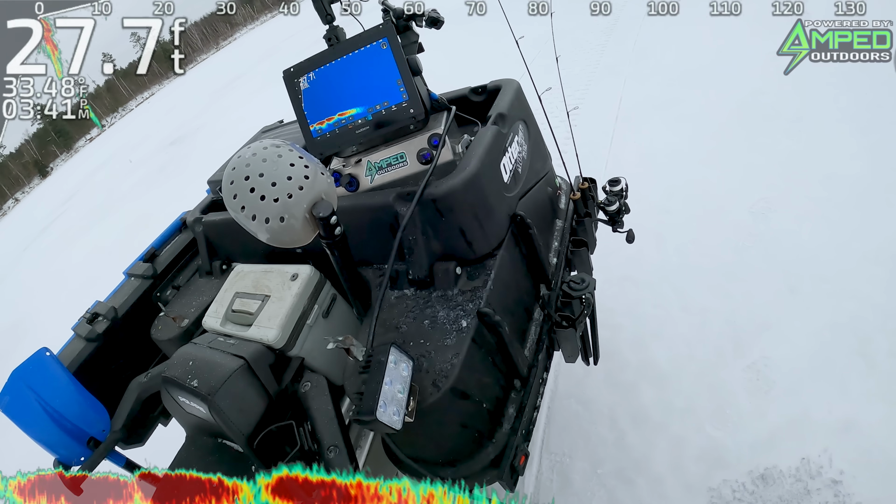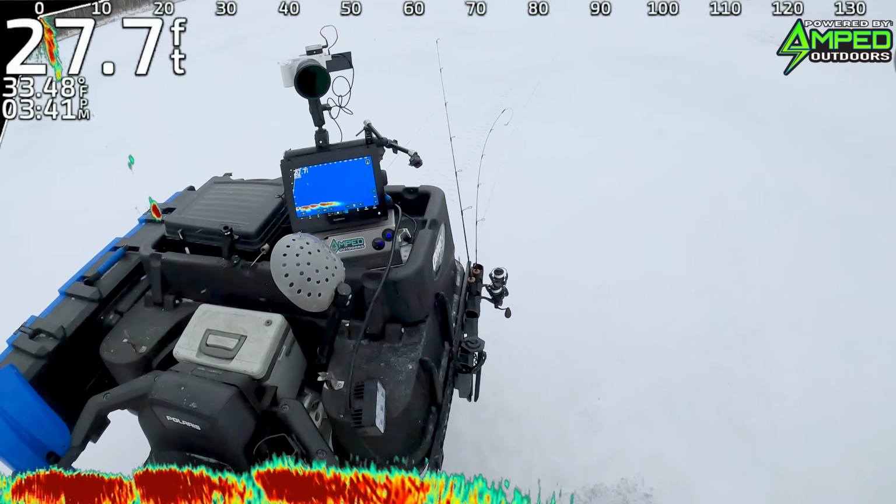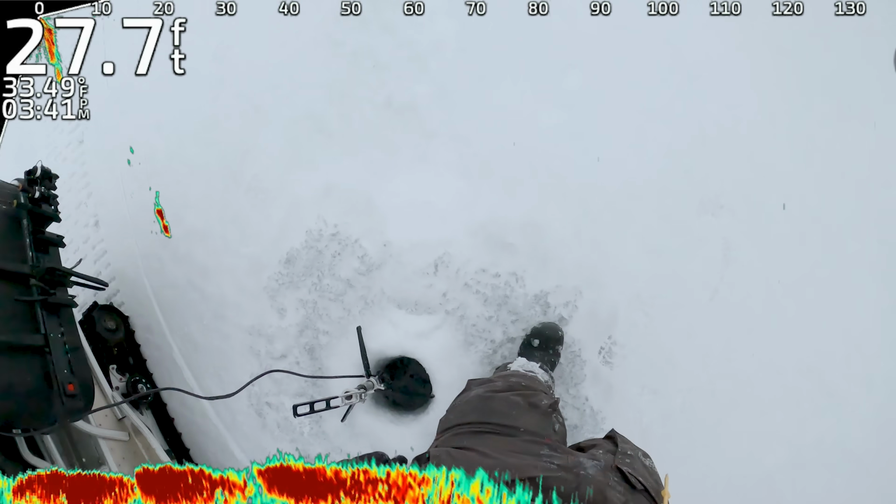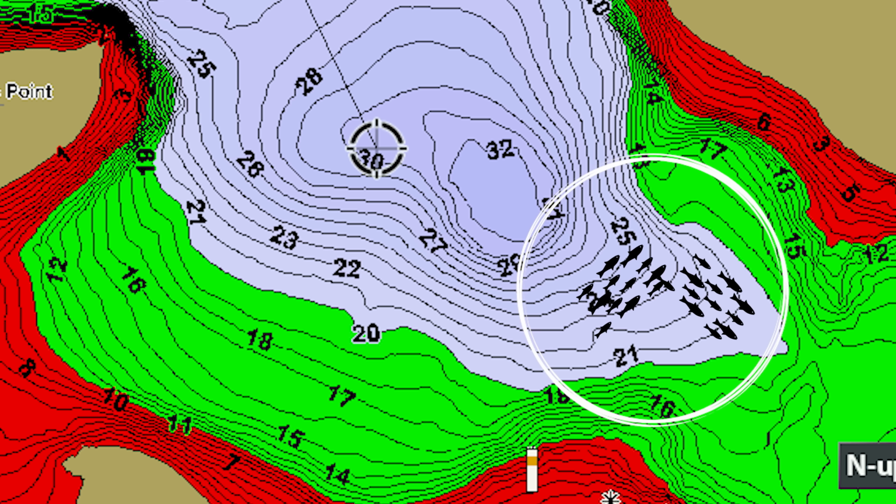Oh, sweet. Kind of fun. You can see there he is working his way back down. So as you can see, it's a pretty effective way using the live scope, using the flasher. Sometimes they stay right underneath with the live scope. And once you do this for a little while, you're gonna get a pretty good idea of the general area that these fish are concentrating in. And that's gonna give you an idea where to set up for the night.